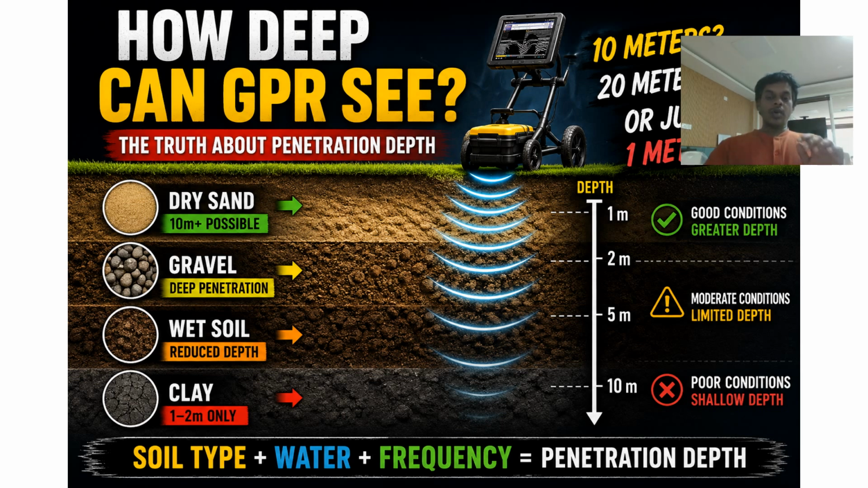Here is a very common mistake. Many beginners think that deeper penetration automatically means a better survey. This is not true. Imagine you are looking for an underground pipe at 1 meter depth. You don't need 10 meters of penetration. You need a clear image of that pipe. In this situation, resolution is more important than depth. That is why professional surveyors first ask what the target is. Only then will they choose the antenna frequency.